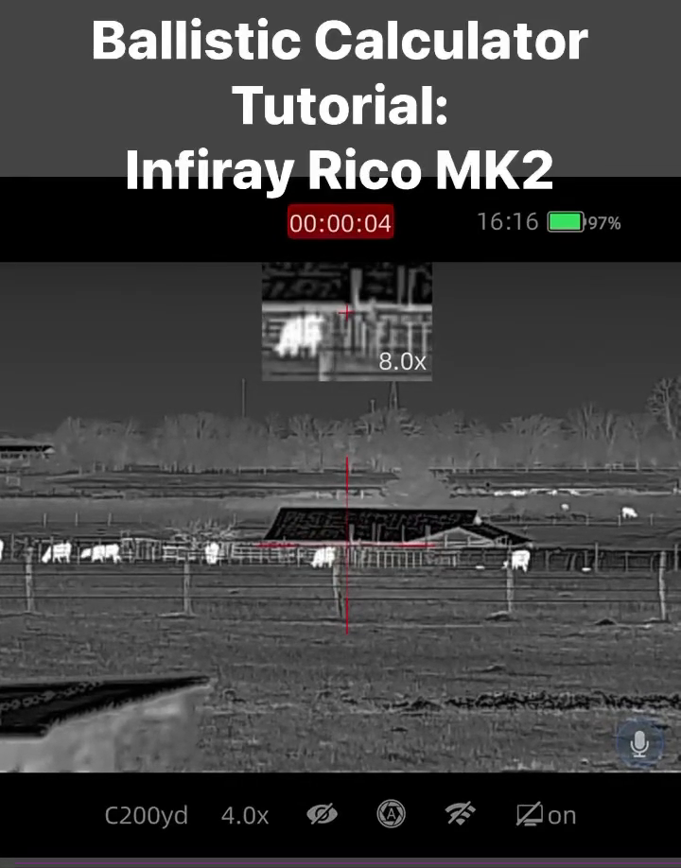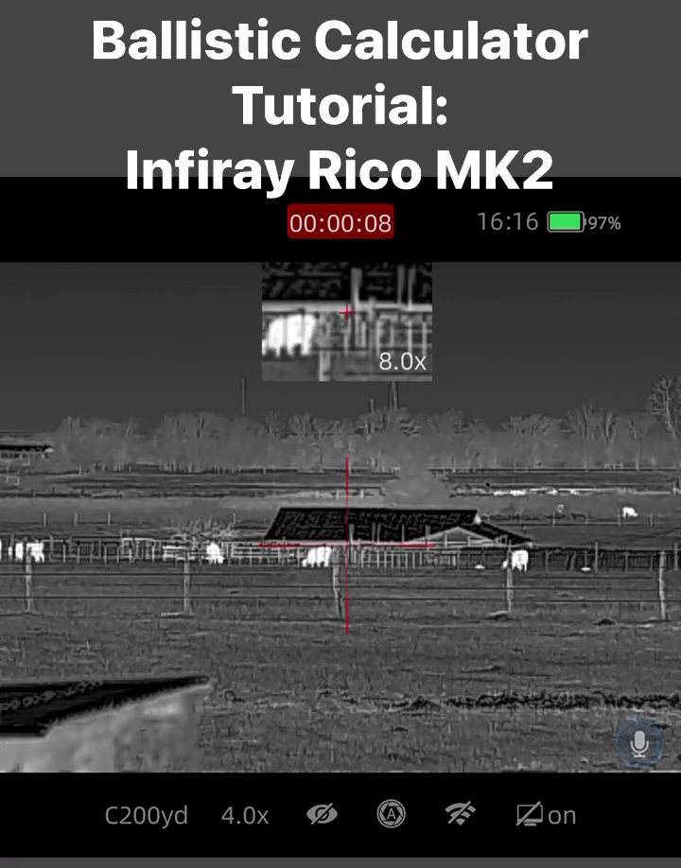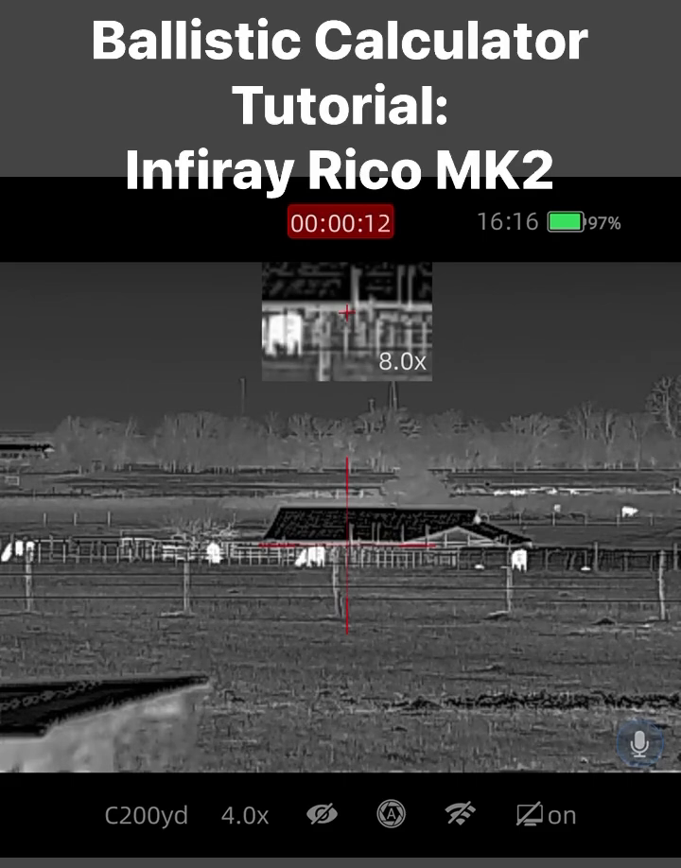Alright, we're taking a look through the InfiRay Rico MK2. The specific model is the RL42R 384 scope. This one came from Santa Claus Optics and Travis Shelton.